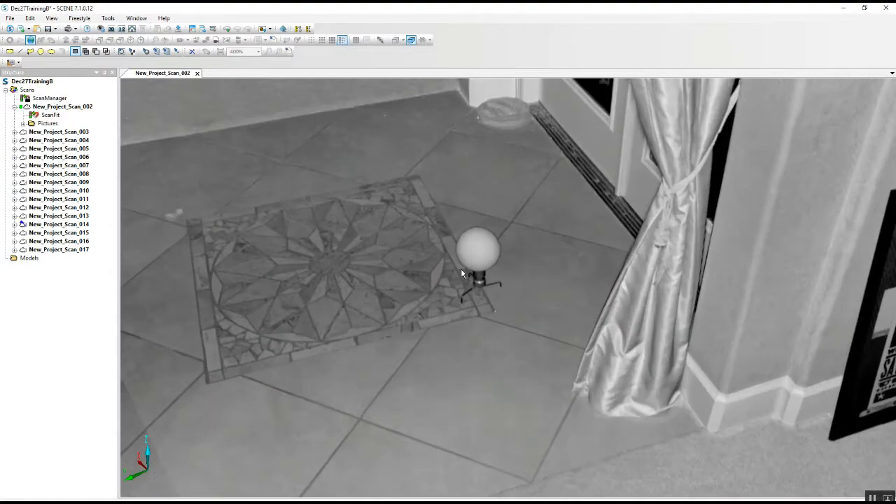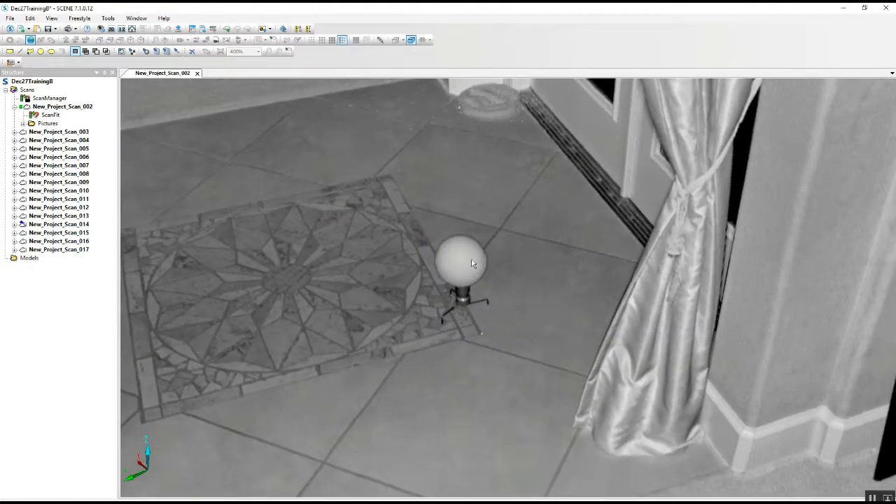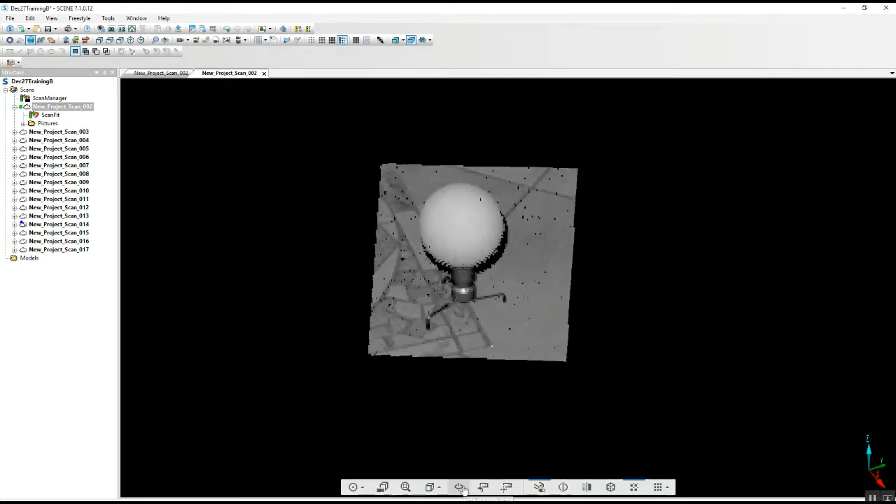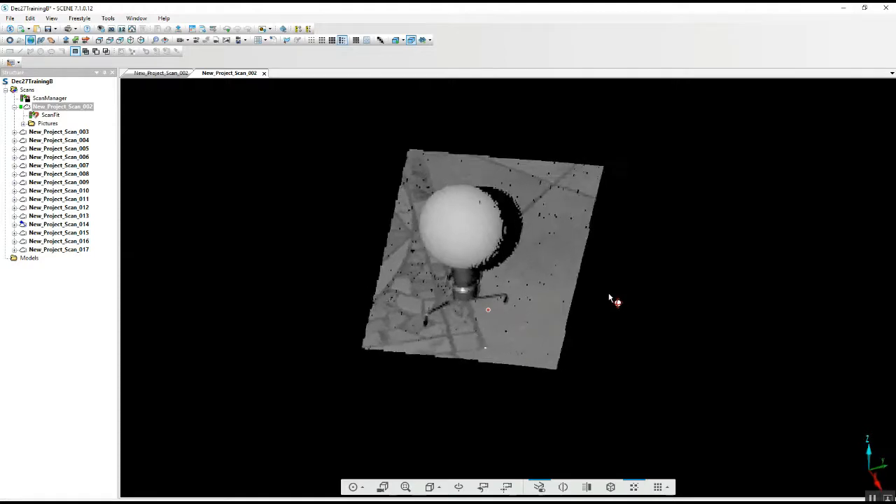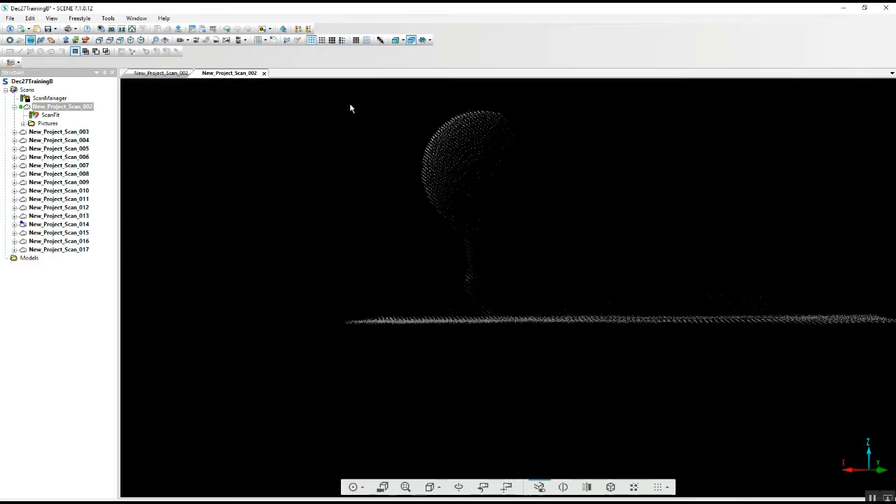Now, we do have spheres in this scan. One of the things we can do is delete things out of the scan, clean up our project. We can just simply go in here and take our rectangular selector, drag it over the top of our sphere, right click on it and choose to view it in 3D. And by dropping a center point, we can just spin that thing around, choose our smallest point size and our polygon selector.